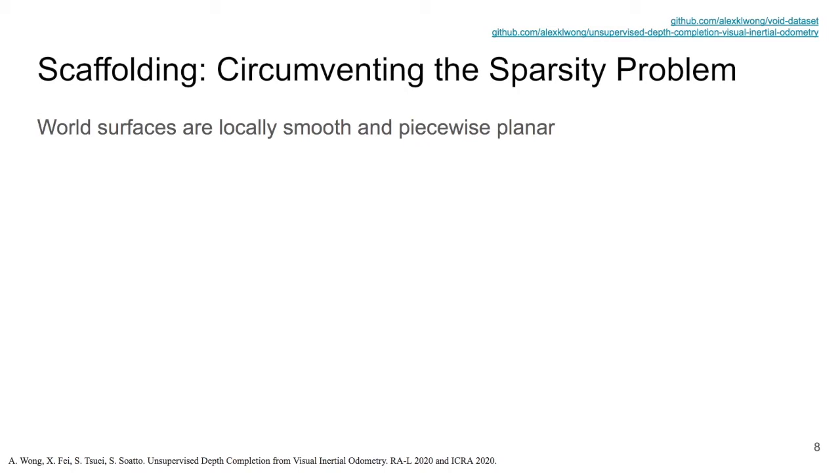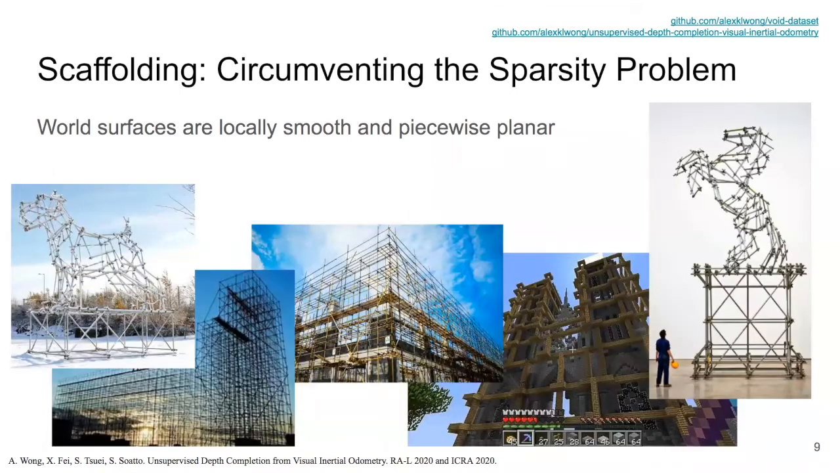We begin with the assumption that the world surfaces are locally smooth and are supported on a piecewise planar domain, and that the sparse points exhibit local connectivity, which will allow us to approximate the missing regions with small planes or tessellations. We call this coarse approximation a scaffolding.